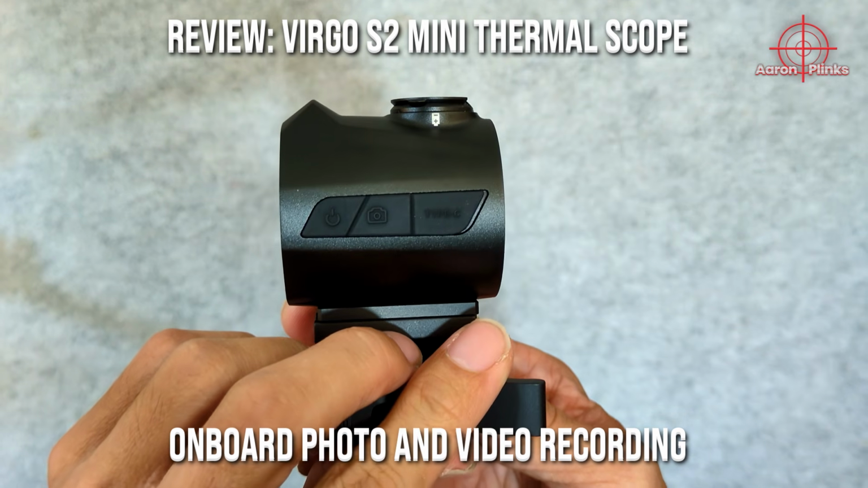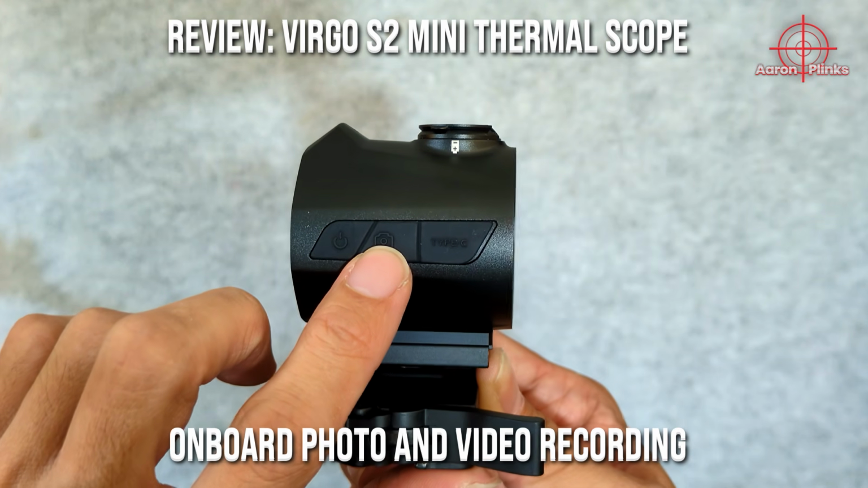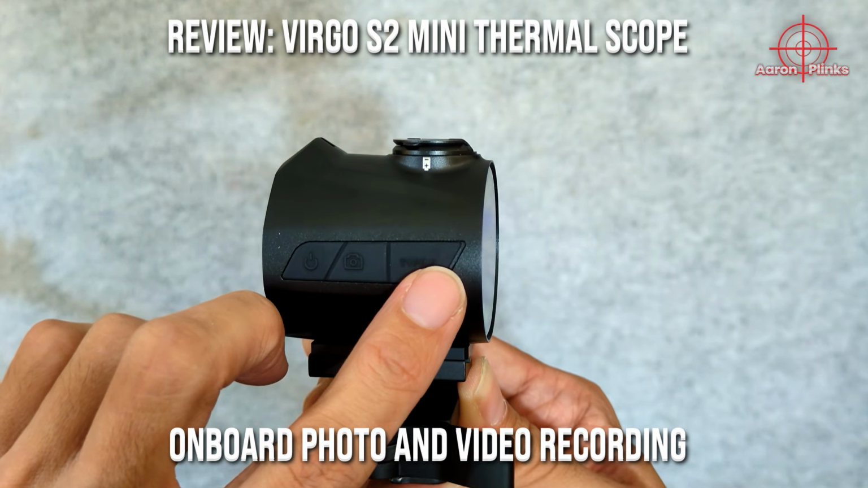Press the camera button to take a picture. Press and hold the same button to start and stop recording. Yes, this thermo can take pictures and record videos too, but do not expect HD quality.